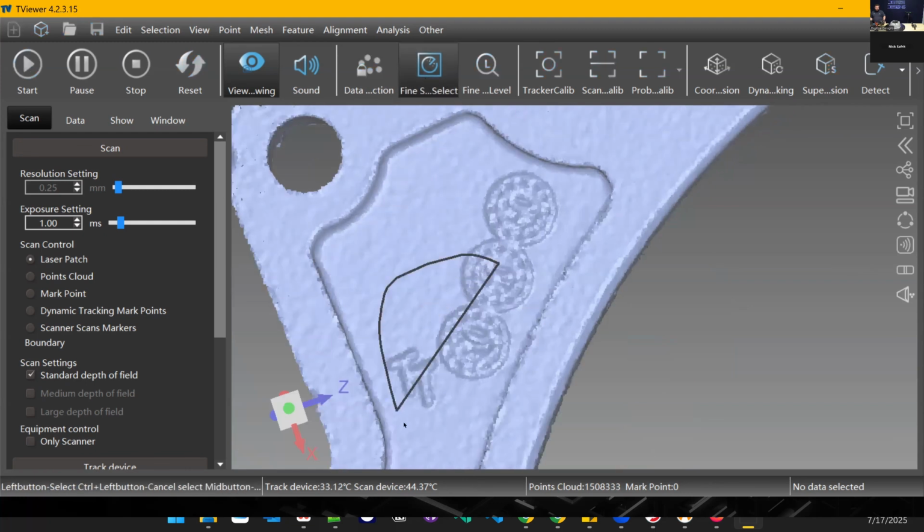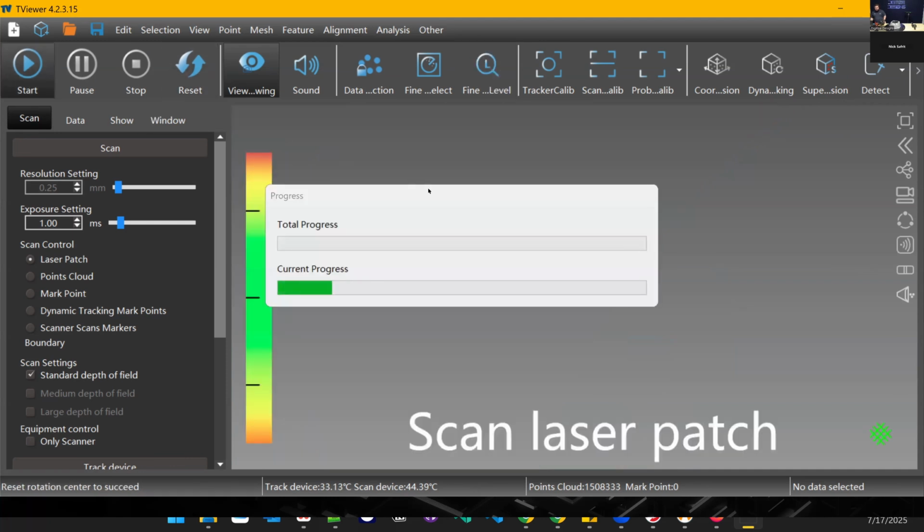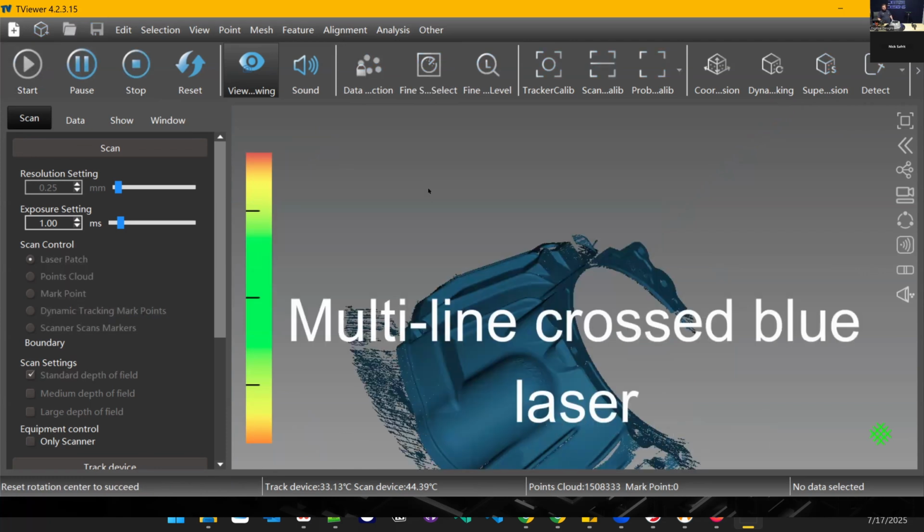Fine scan, let's do half of them, for example. And then I can do a couple of different things. I'm going to just do a low fine scan. It's just going to double the resolution in that area. But you can double, quadruple, or multiply by 8 that resolution.